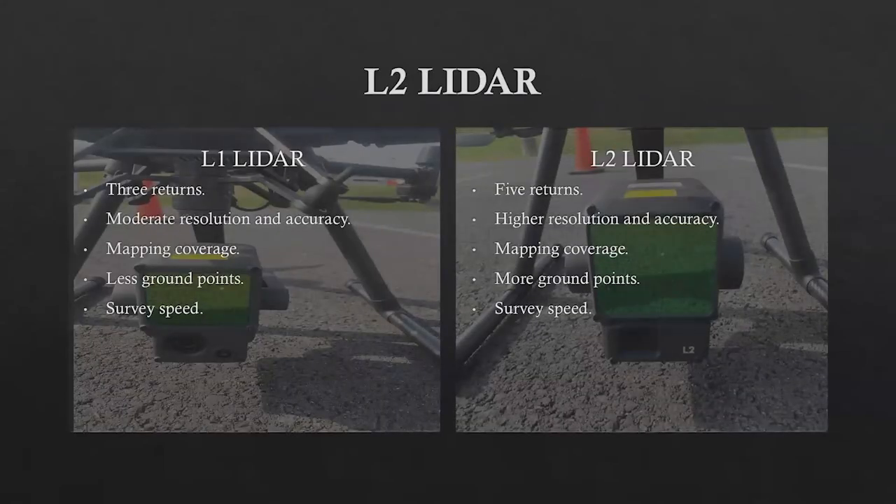So now that I've talked about L1, let me give you all a brief overview of the L2 LiDAR. This is the L2 Zenmuse LiDAR. Since L2 has been recently released into the market, we believe that L2 has more capability, and it is also more expensive than L1, but it is still within the range where public safety can afford.